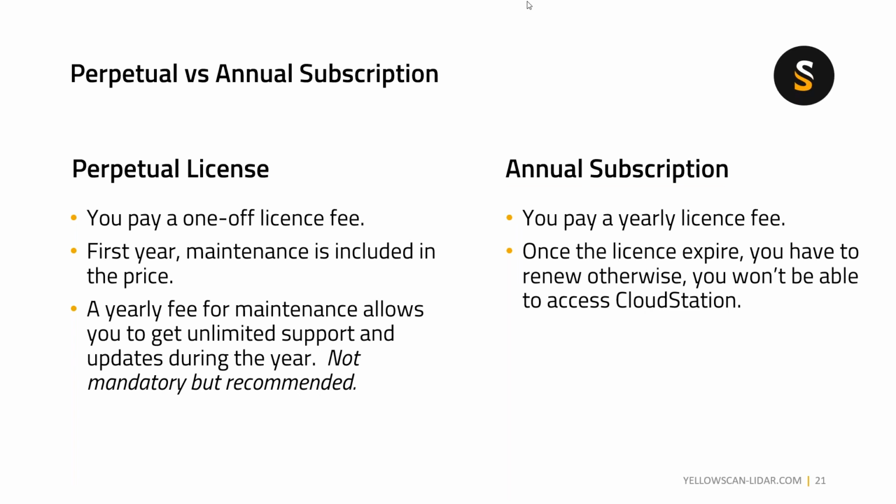Okay, so last but not least, with the YellowScan software, we deliver a perpetual license or an annual subscription license. With the perpetual license, you only need to pay a one-off license fee, and the first year of maintenance is included in the price. A yearly fee for maintenance allows you to get unlimited support and updates.